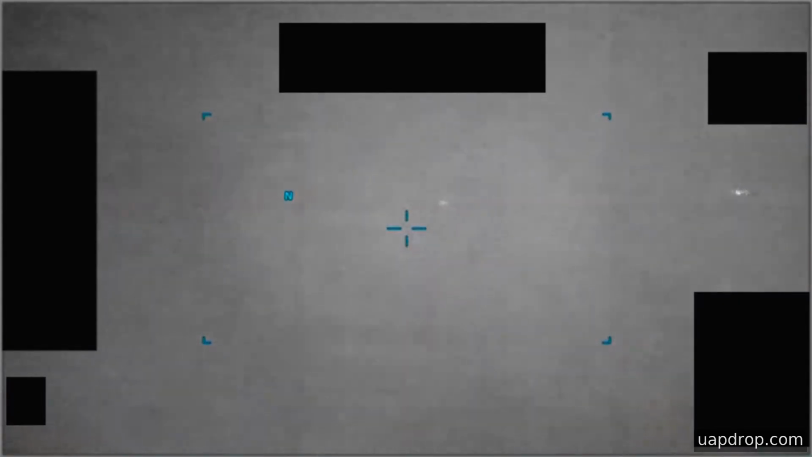For viewers interested in technical context, the clip illustrates how modern airborne electro-optical sensors can center and magnify a small contrast region without immediately producing high-resolution detail. Motion control, atmospheric conditions, range, and sensor characteristics all affect how an object appears as the camera zooms. Those factors are part of why investigators prefer multiple sensor types, direct telemetry or radar tracks, and a clear chain of custody before assigning a definitive explanation.